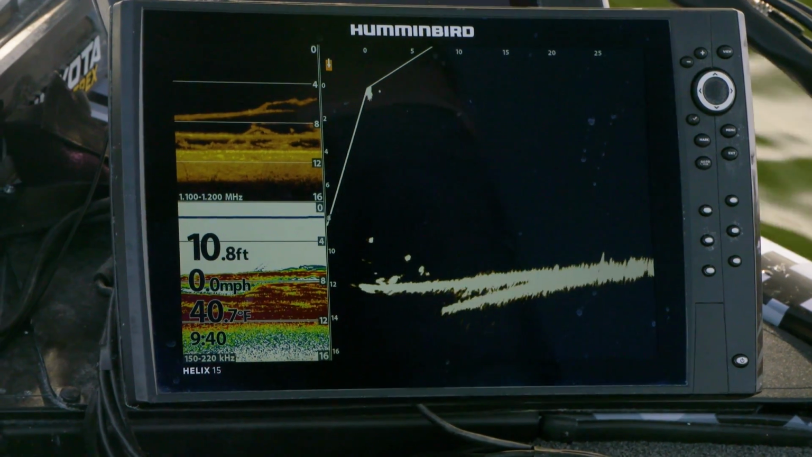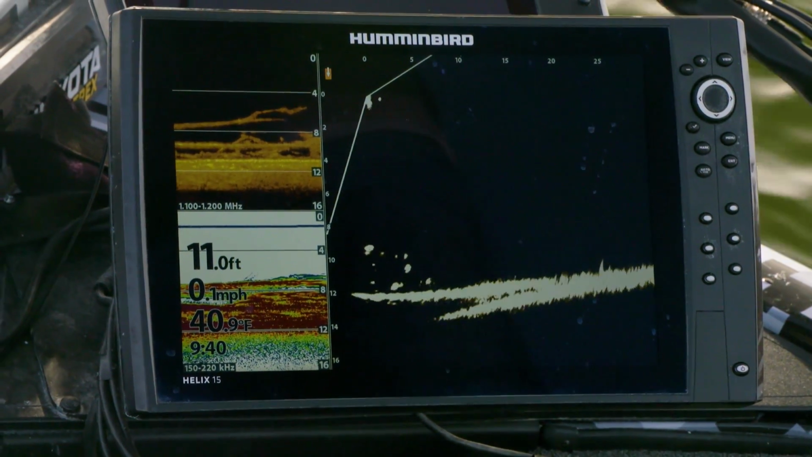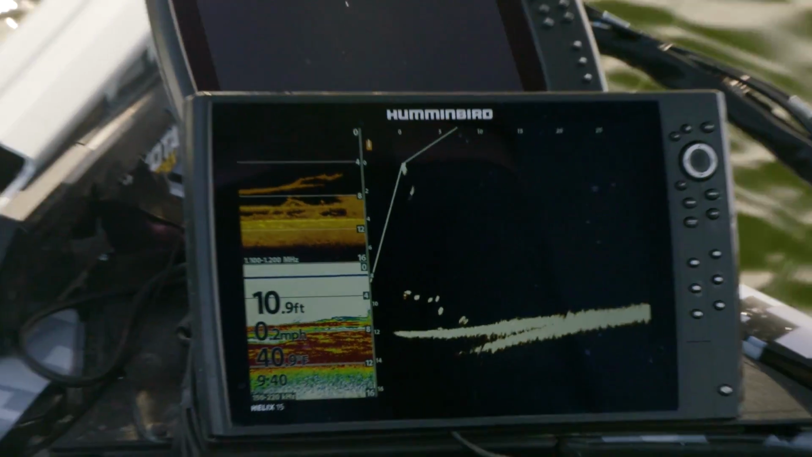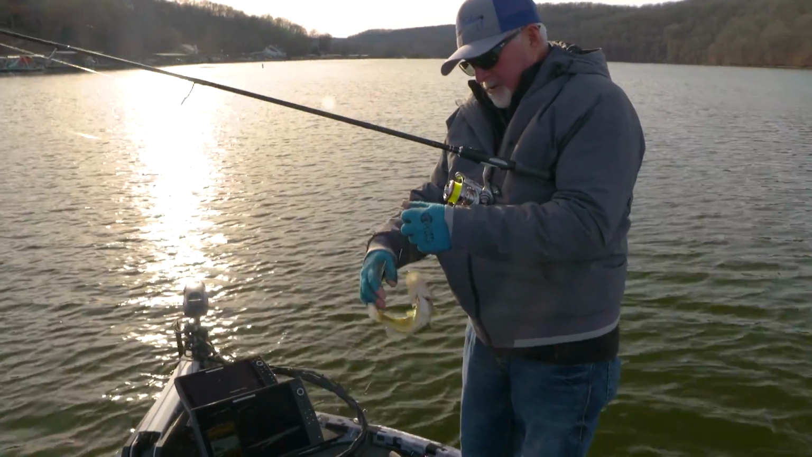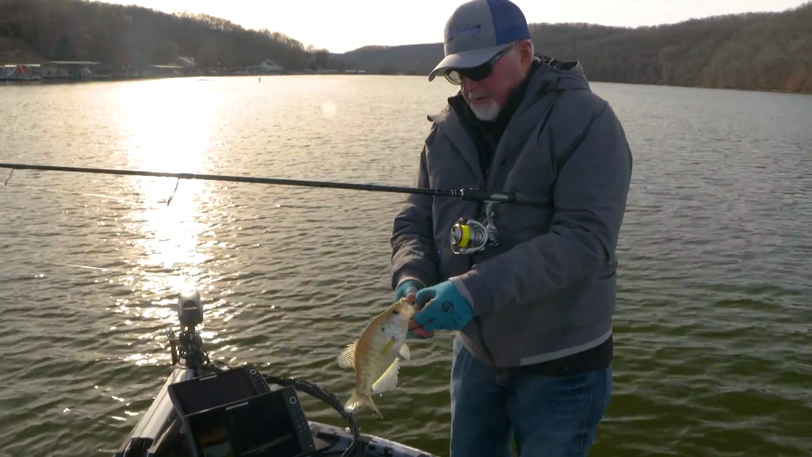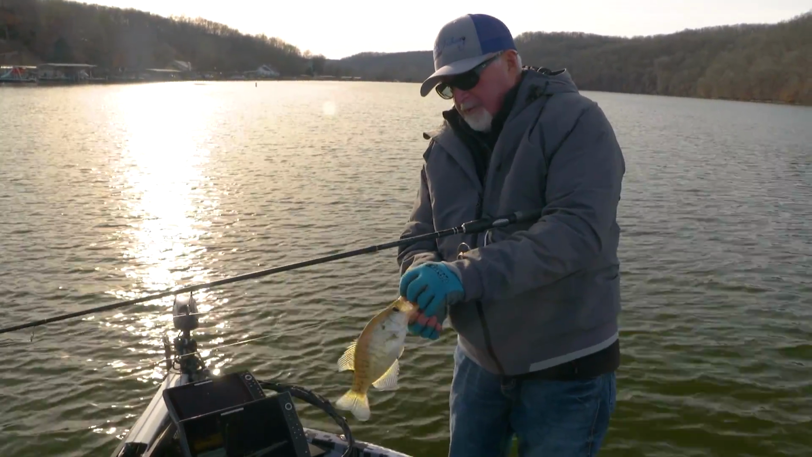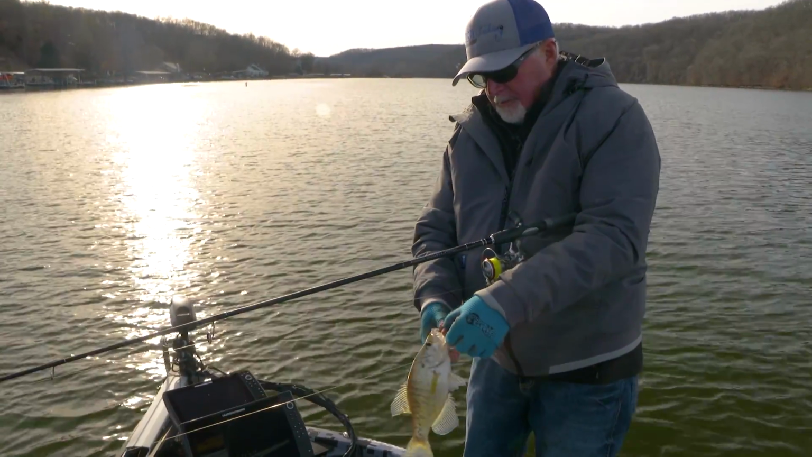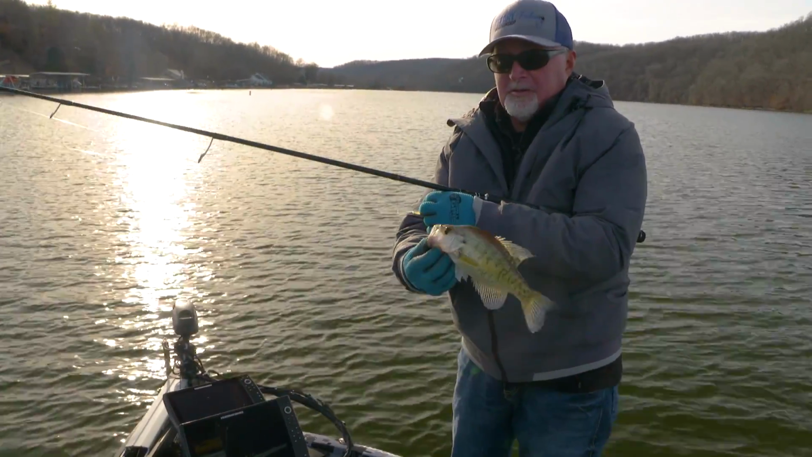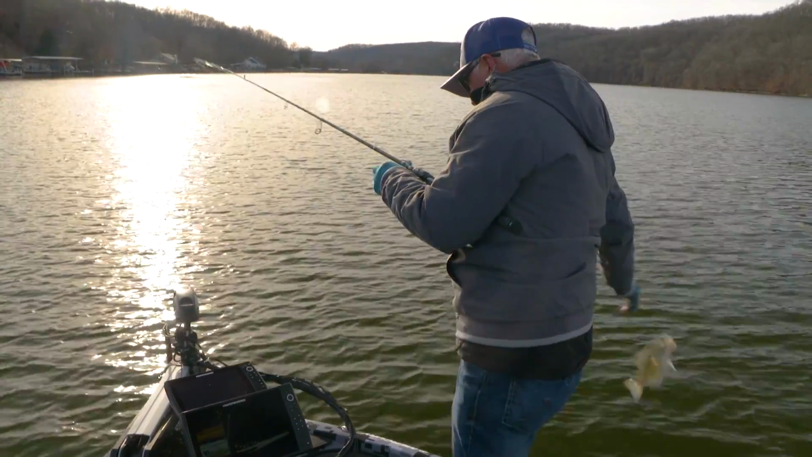And sometimes this will make them go ahead and fire. Just start bringing it back up, and they'll follow it up just like that. Just another little tactic that helps out, because it seems like whenever that bait falls to the bottom, they sometimes will follow it down, and then when it starts leaving, they go ahead and react and they bite it.